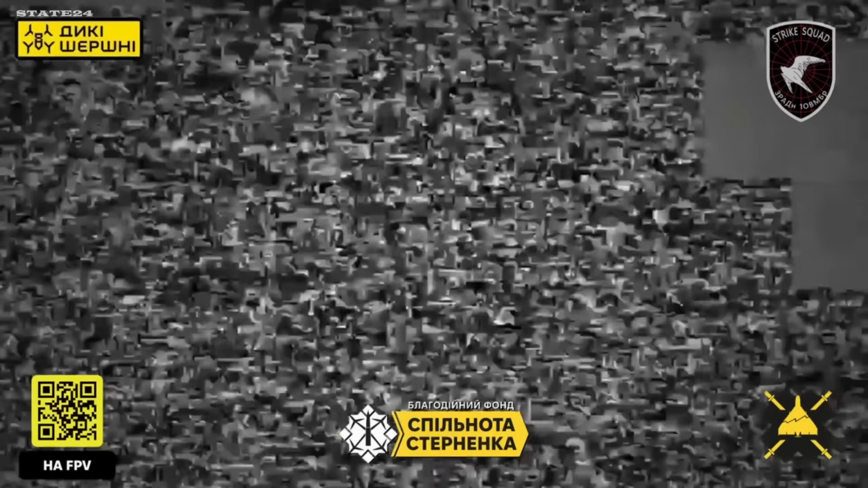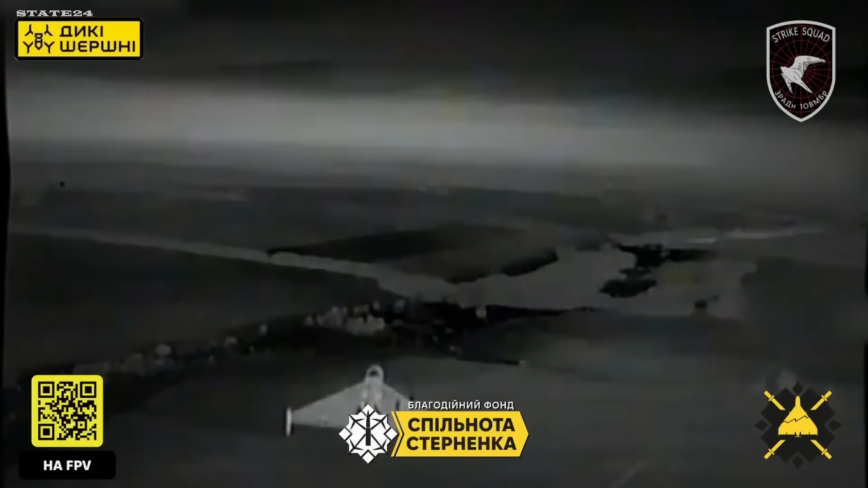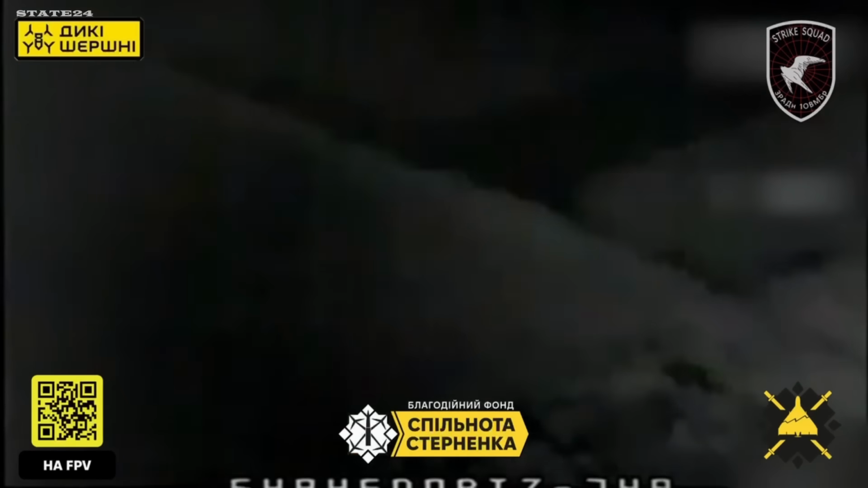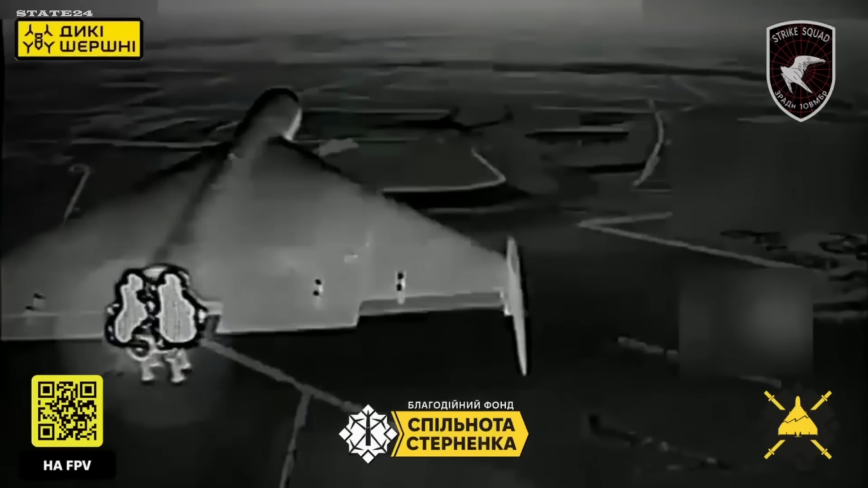When air defense crews intercept Shaheds in batches like this, is low-cost drone interception now Ukraine's most scalable defense against mass drone attacks?